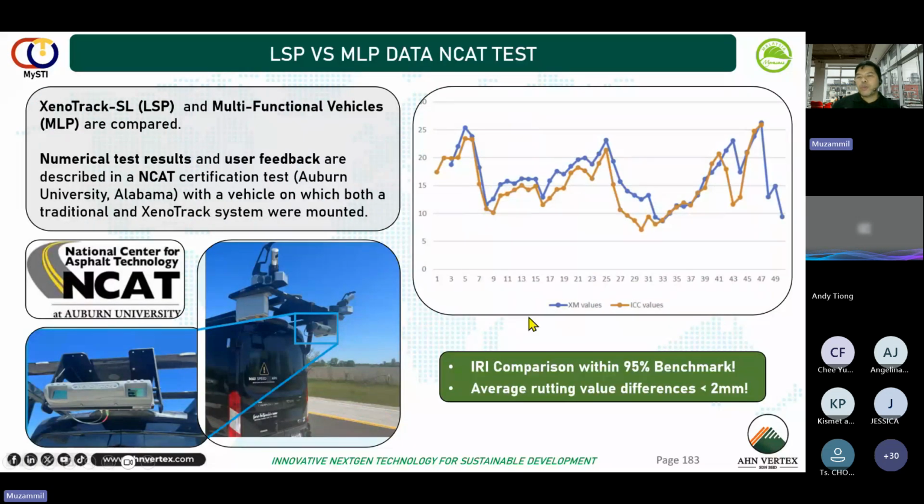Another one is, when we introduce new technology, of course, we have to compare the reliability of the new technology in comparison to the old one. So tests have been done in the USA, at the National Center for Asphalt Technology, which is very famous, in Alabama. This proves that both are actually returning the same results.